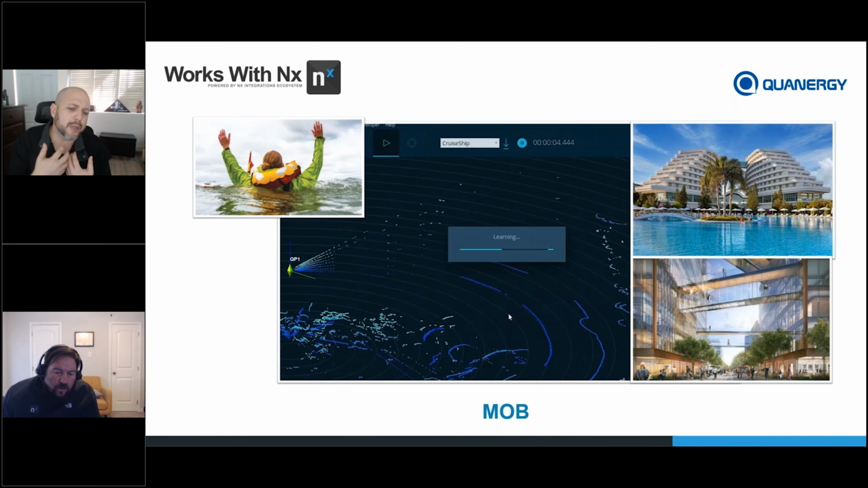Now, this is where we start looking into some of the unique applications as far as what we can do beyond PIDS. We do quite a few applications, and MOB is something that's traversed beyond man overboard. Man overboard is something that's very well known in the cruise line industry as far as a potential cruiser falling off the side of a boat. It happens all the time.